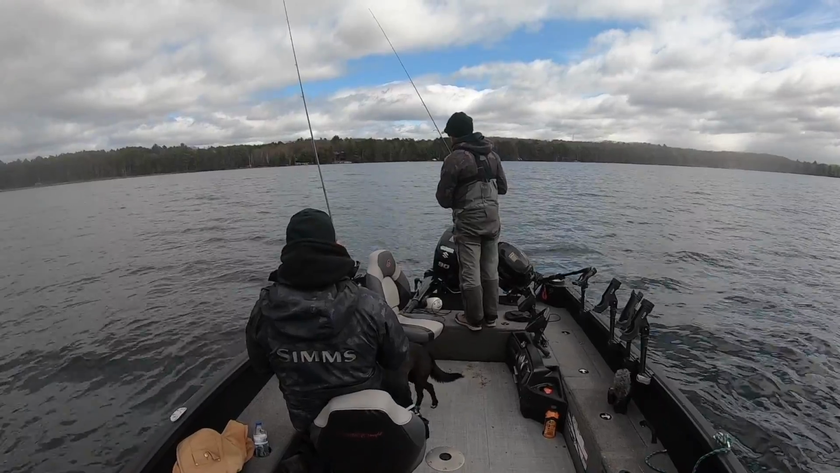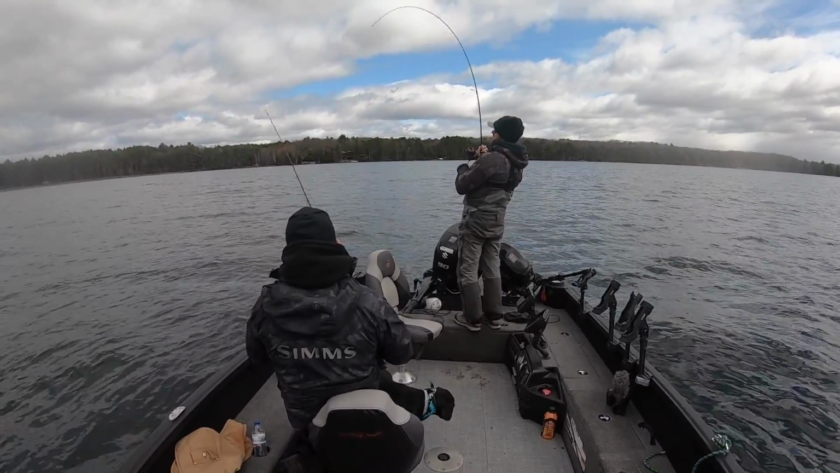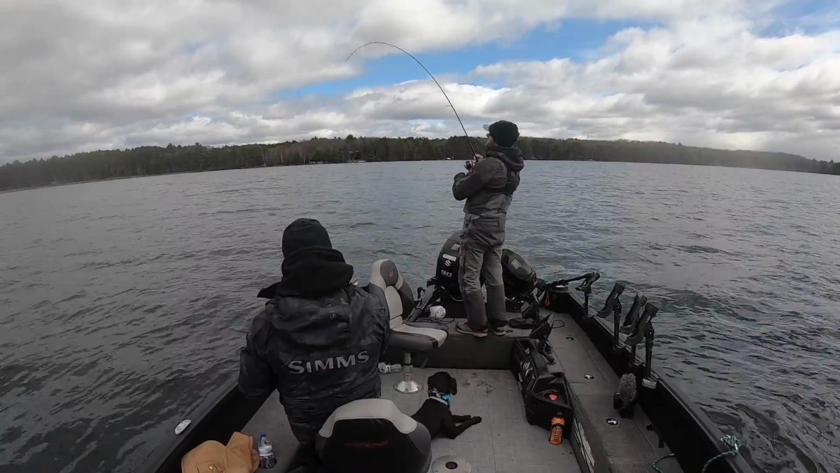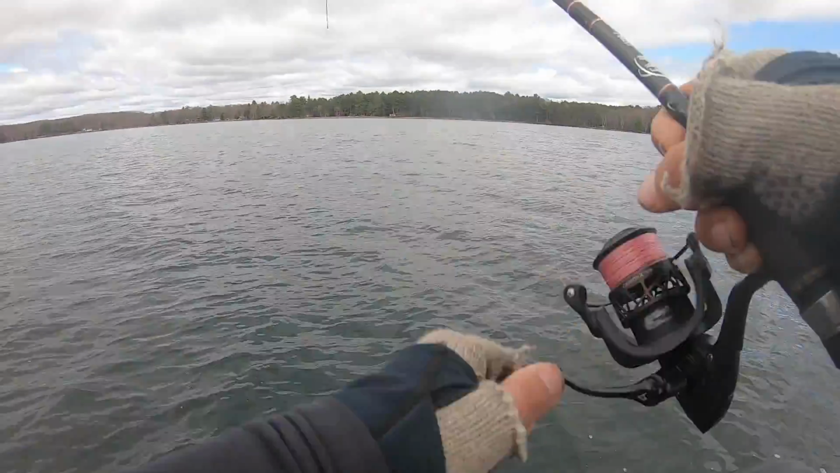Missed it, but pop it. Hooked up. Fish on. Gonna be a nice smallmouth here. Oh yeah, tough to beat. First or second cast with that blade bait there. Man, is that cool or what?